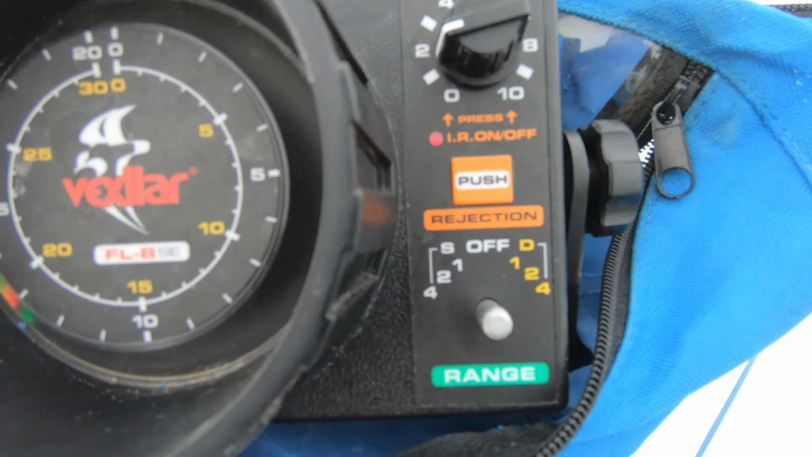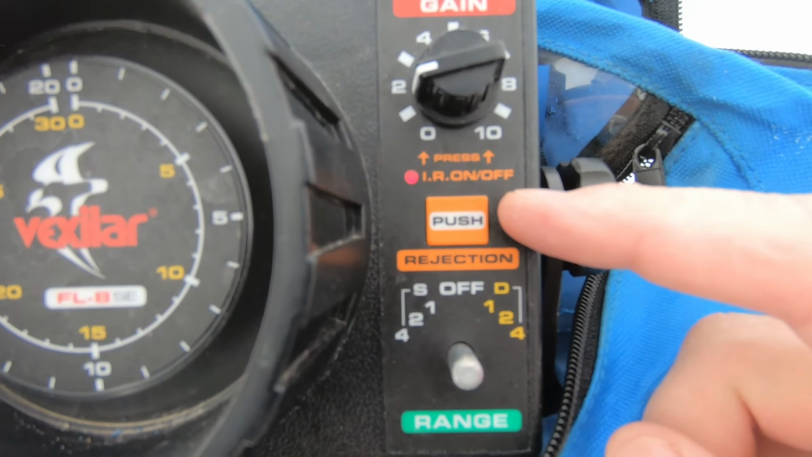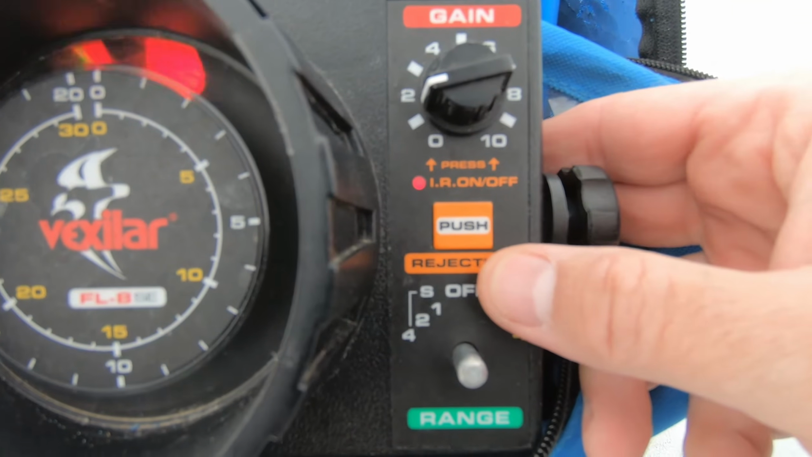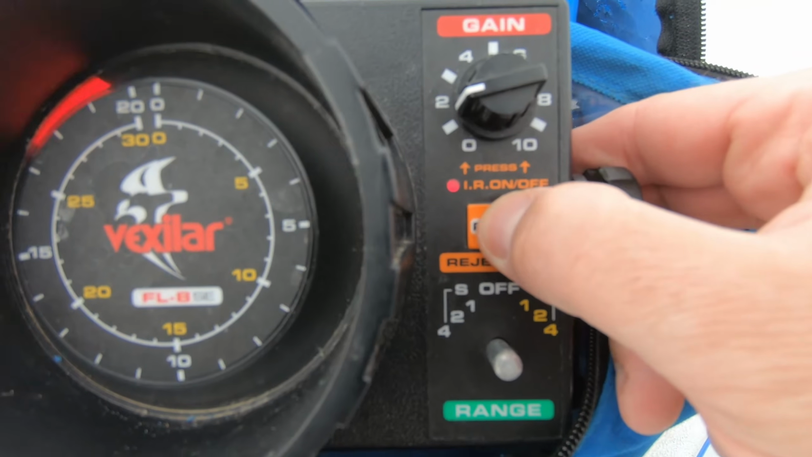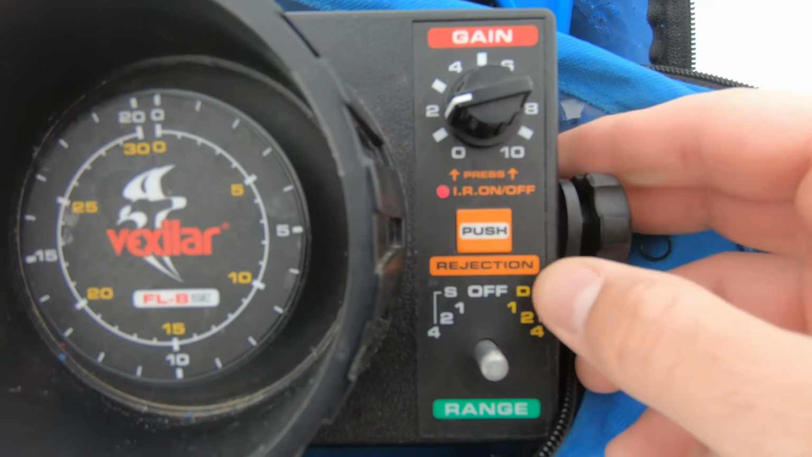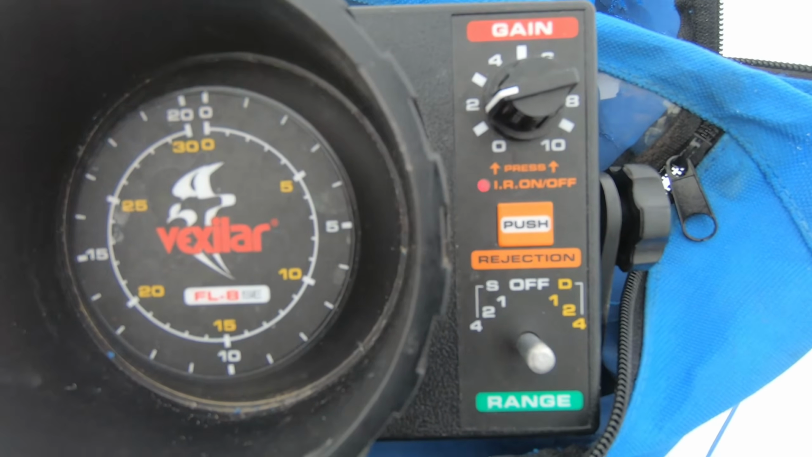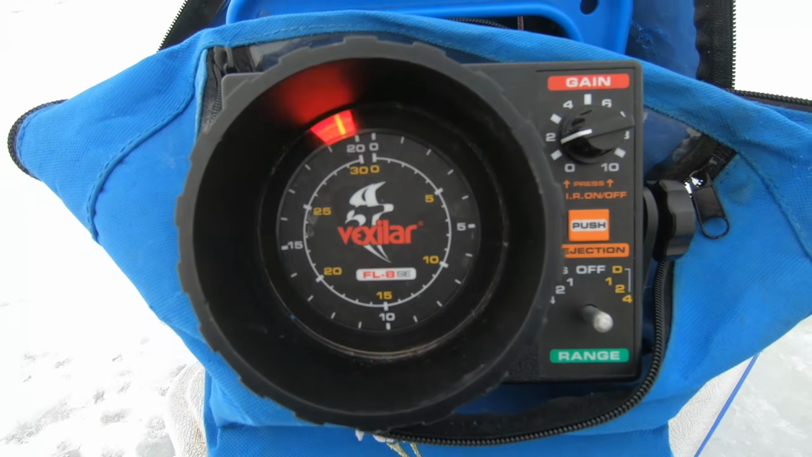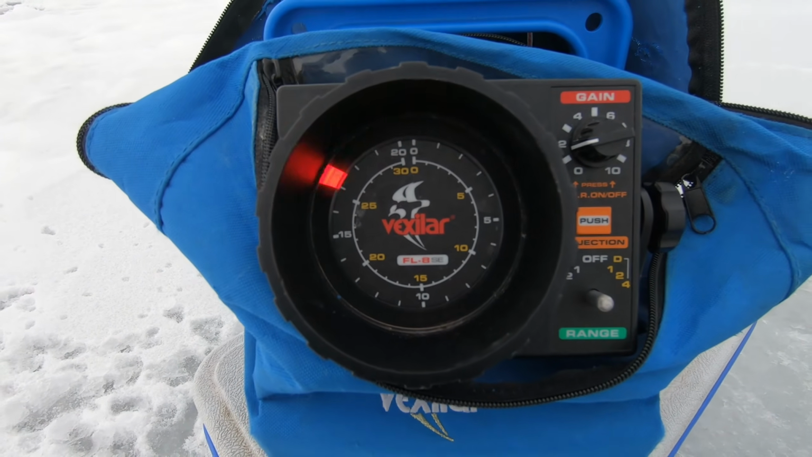The final piece to the Vexilar FL-8 SE is going to be your IR on or off. So if you're using multiple devices that are close to each other, you can actually turn your IR on, IR off, and that's going to help with the interference. It's not going to pick up the other transducer that's close in the area or next to you, so you're getting a true readout of what you have going on your machine right there.